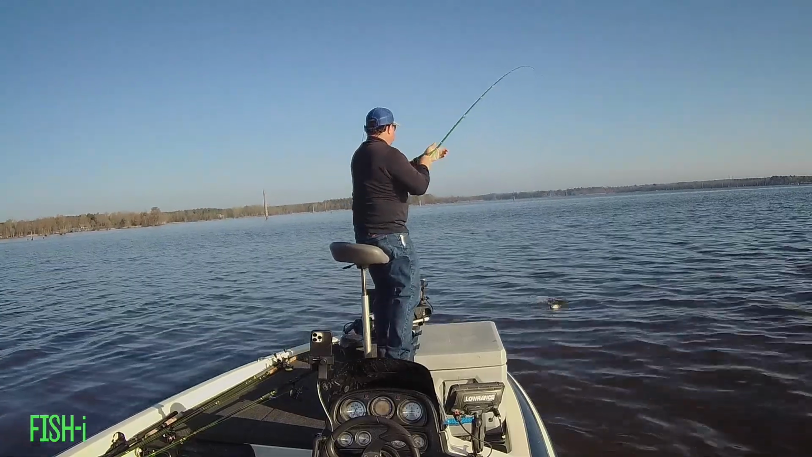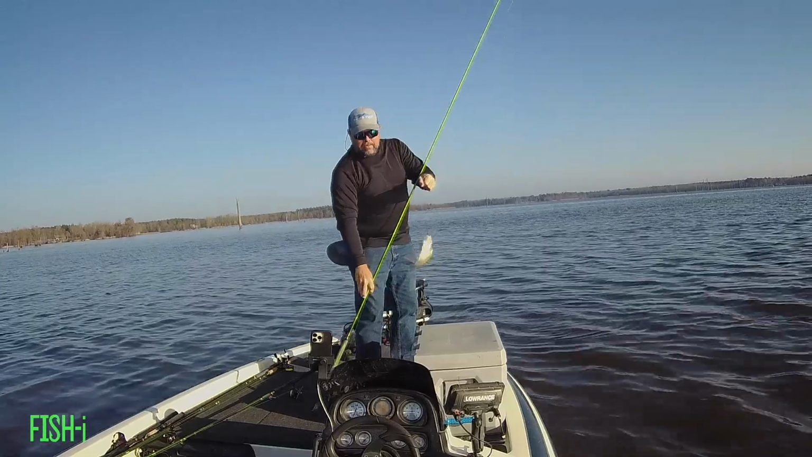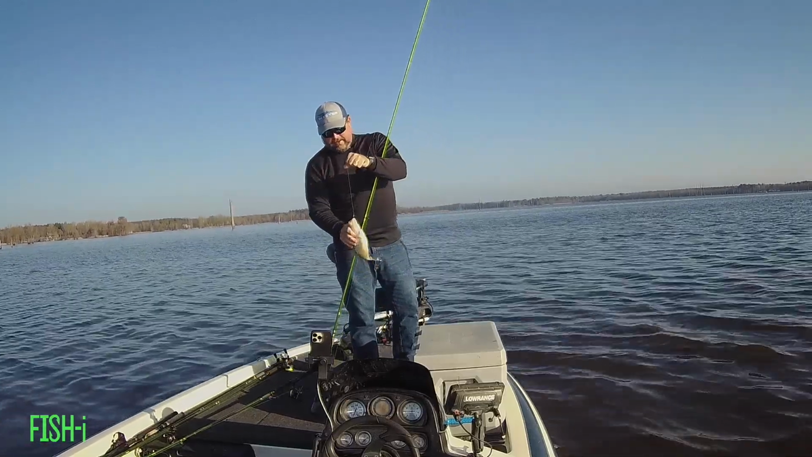This was my first keeper of the day. He was probably around an 11 and a half inch fish. He sure looked bigger on that Livescope than he was.